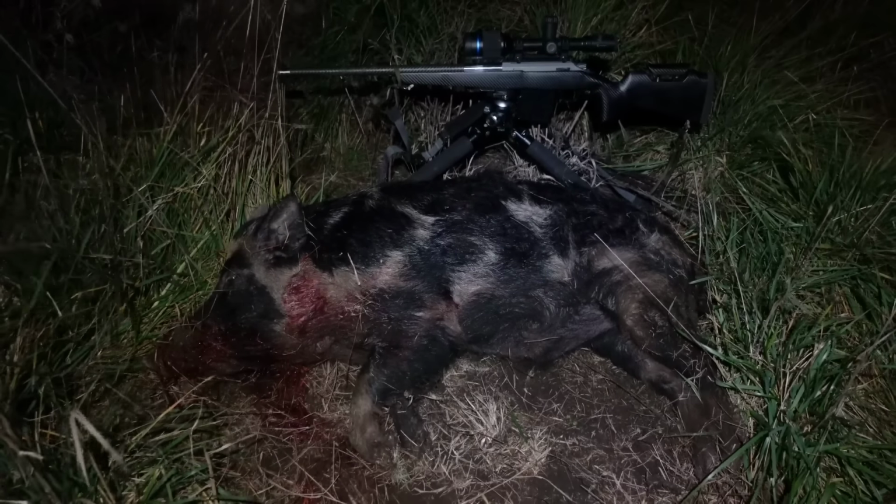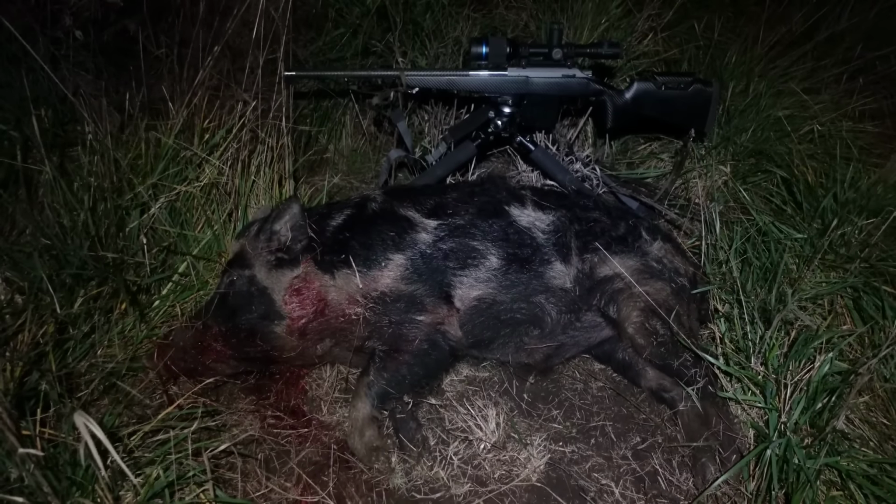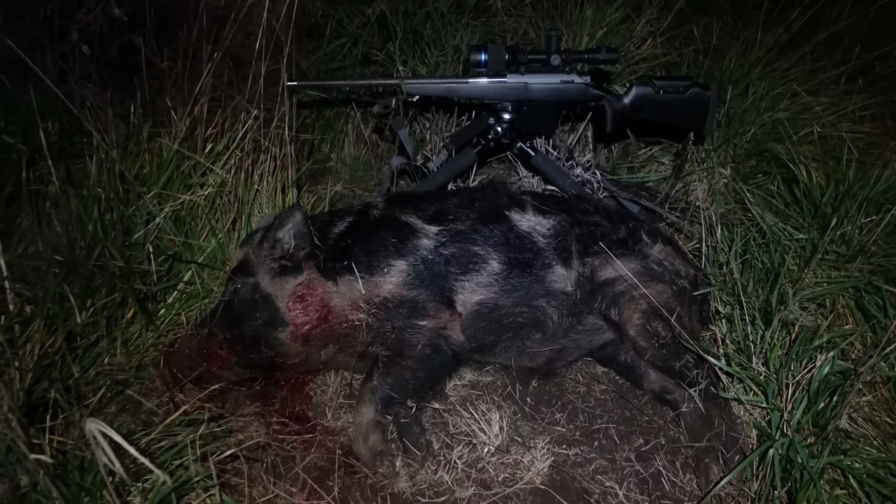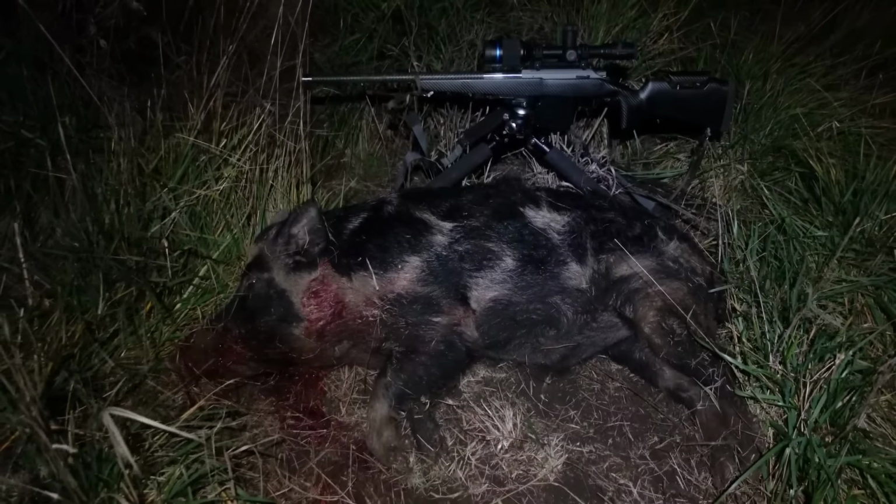I've just spotted 2 pigs off in all this long grass that I'm in. I've jumped off the bike, grabbed the tripod and gone for a little bit of a walk. Now as I've walked in, I've looked up on the edge of all this green cropping that I'm on at the moment, and there was a sizable mob of pigs further along it. So I forgot the other 2, walked up to the bigger mob. Well, those buggers went into the grass too.